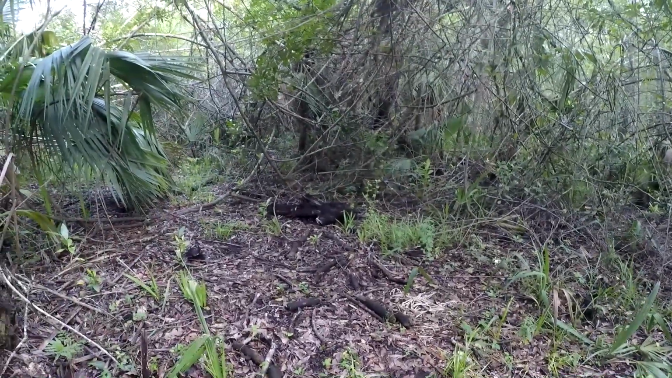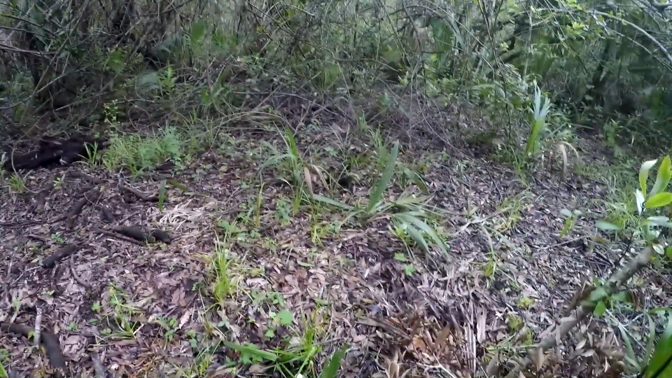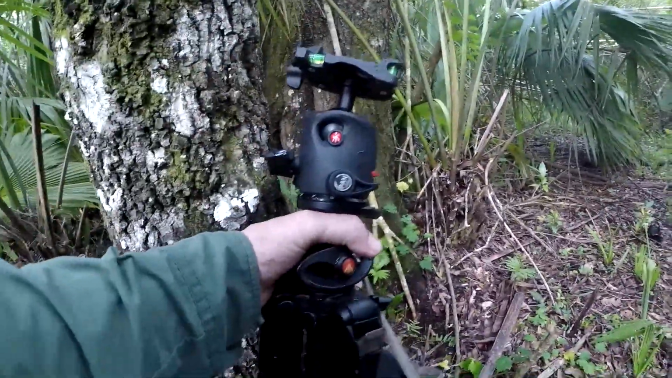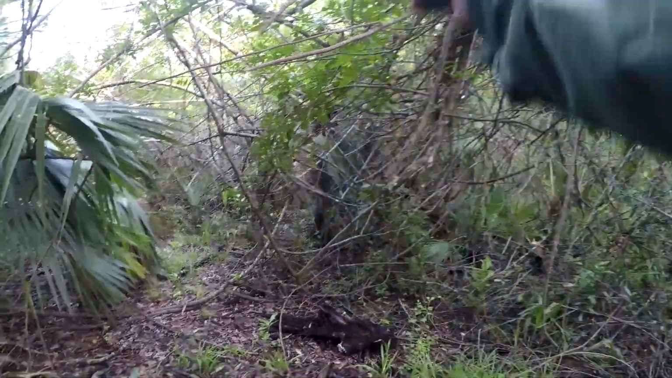But that eastern spotted skunk was pretty cool. First time I got one of those, and the bobcat, and the deer, and the little baby deer. So this is one of my favorite spots, but I am going to move the camera, try to find a spot where maybe it's a little wider, where you can see the whole animal on the video. But my next camera is 0.29 miles down in the swamp.